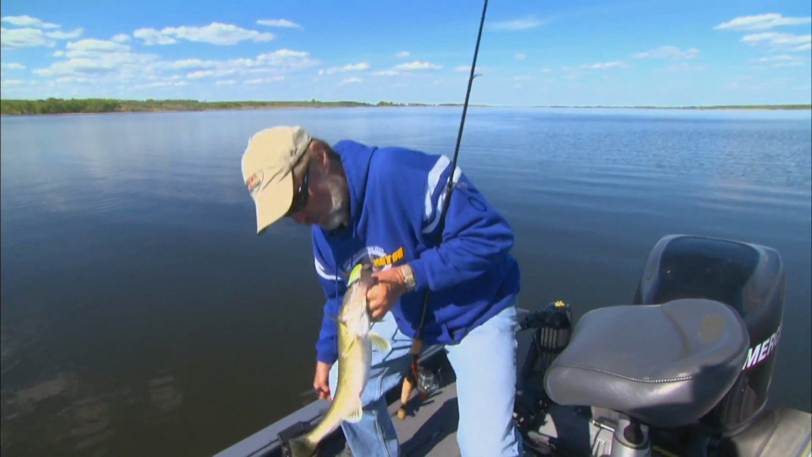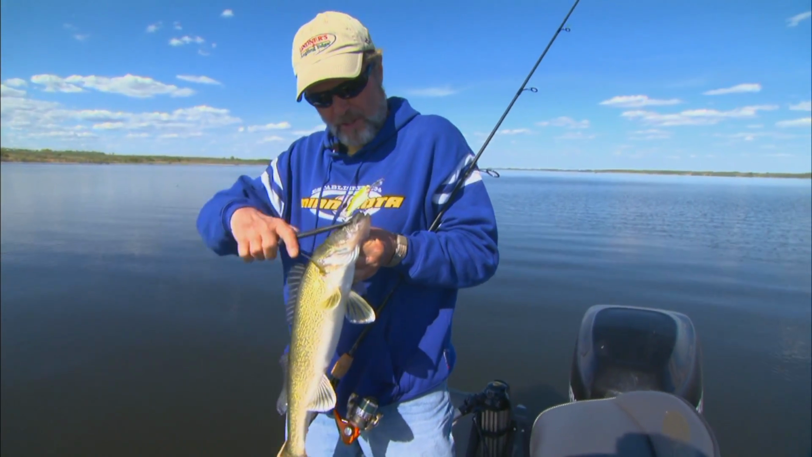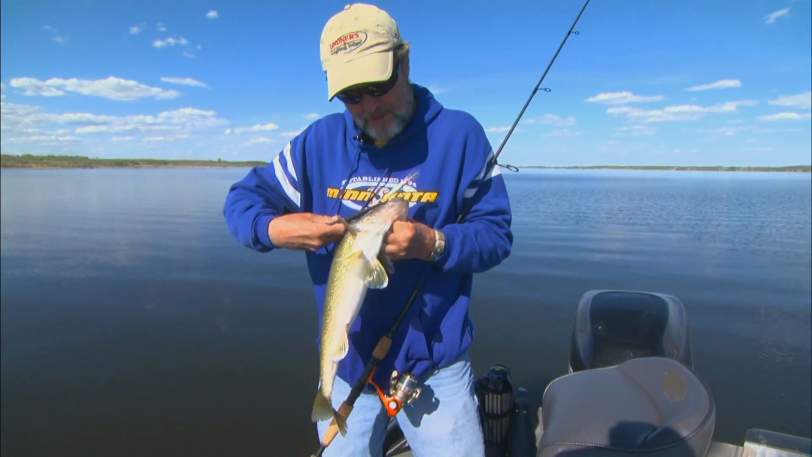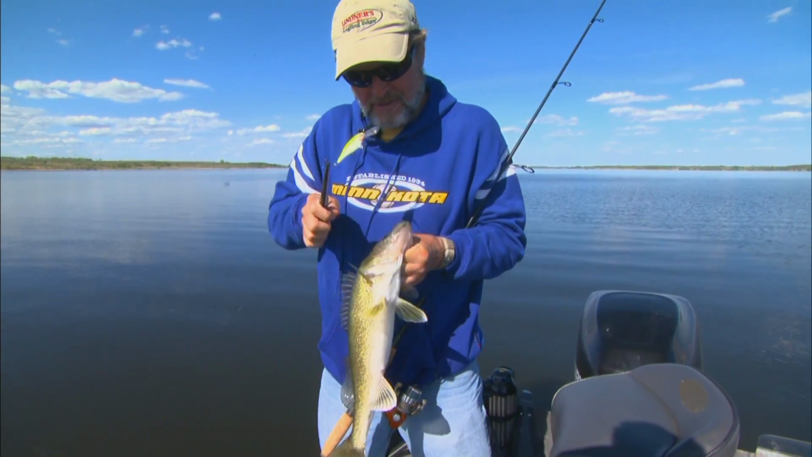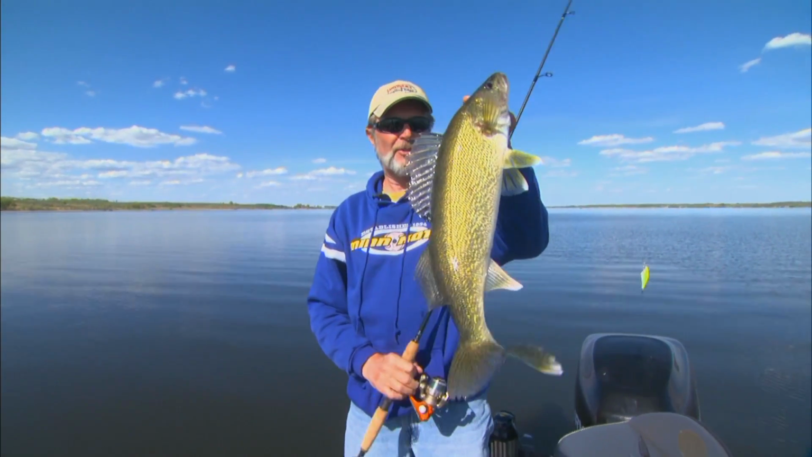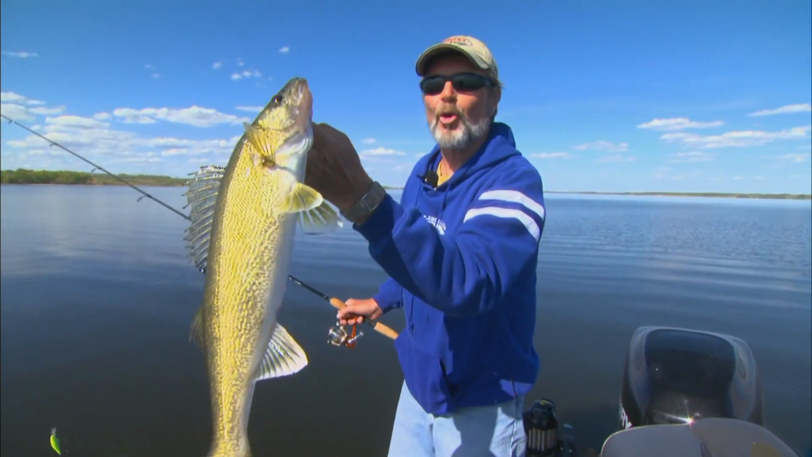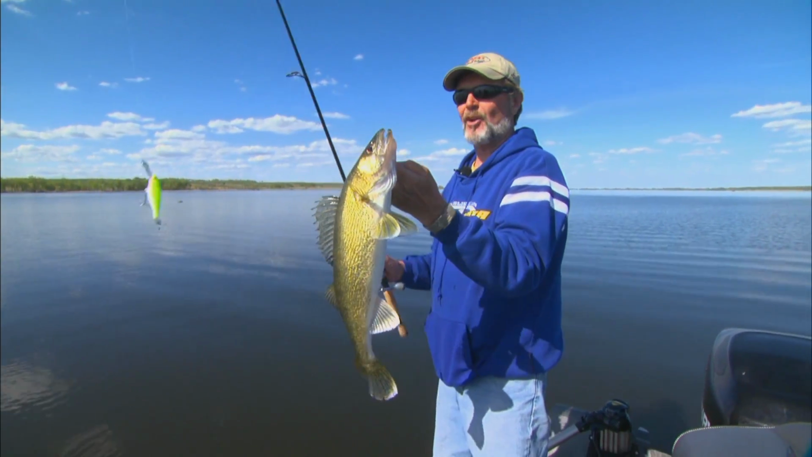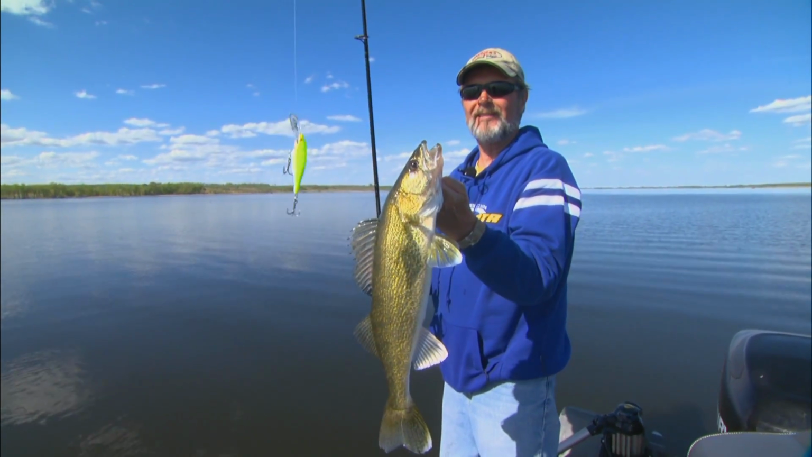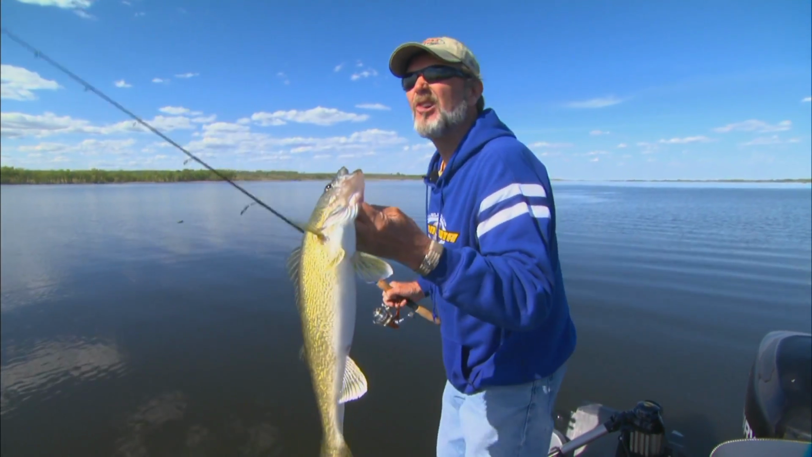Not a bad one. I don't know if you've seen how shallow that fish was up there. When I set the hook, she rolled right over on top of those rocks. Rolls right on over. When you're catching walleyes in shallow water like this, that's about as good as it gets. Casting one of the all-time greatest baits ever made for walleyes, a number 5 shad wrap, it's about as good as it gets.